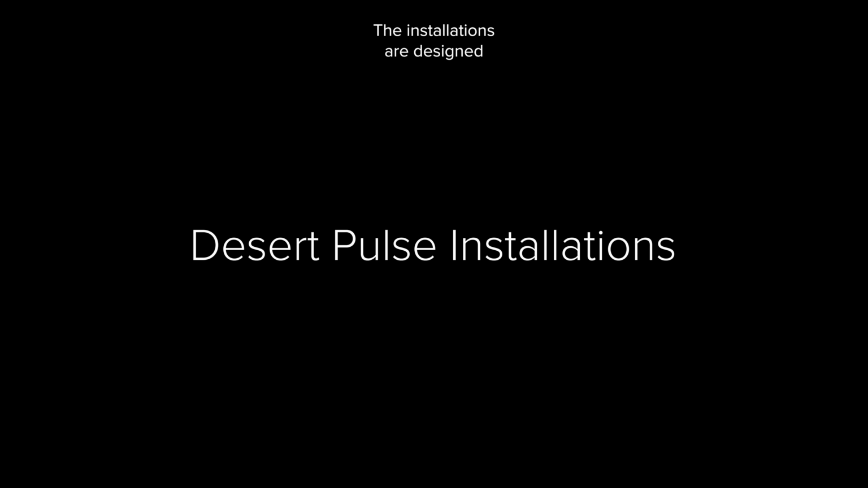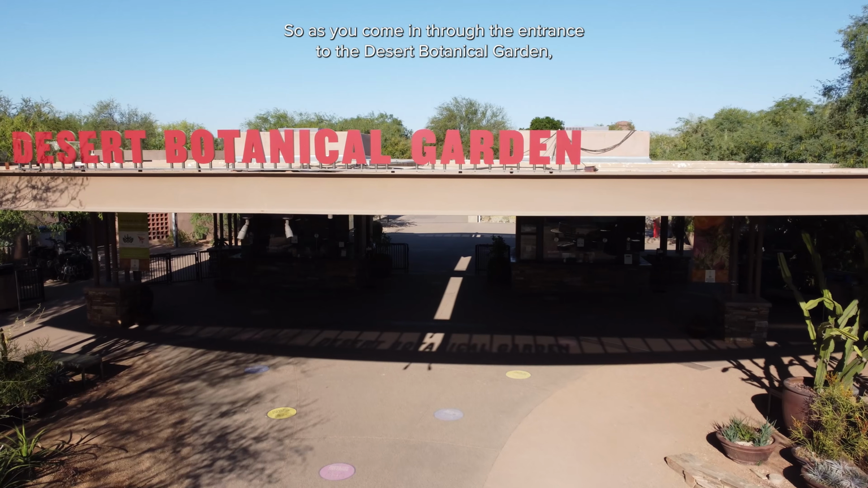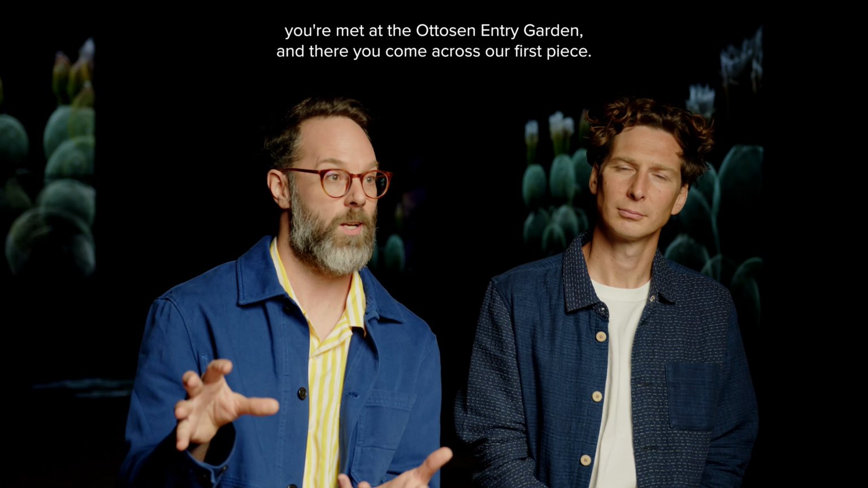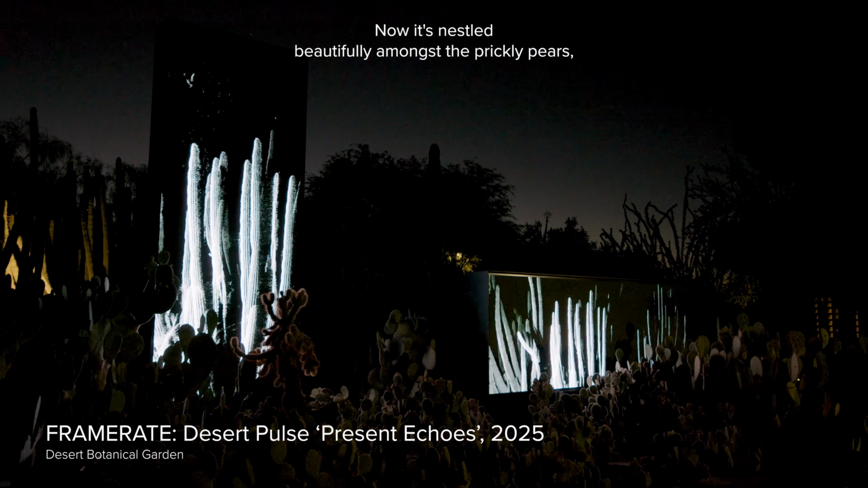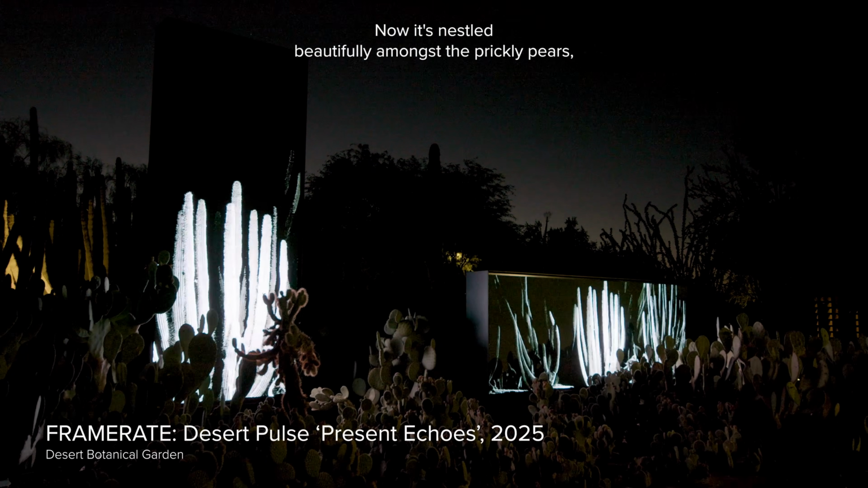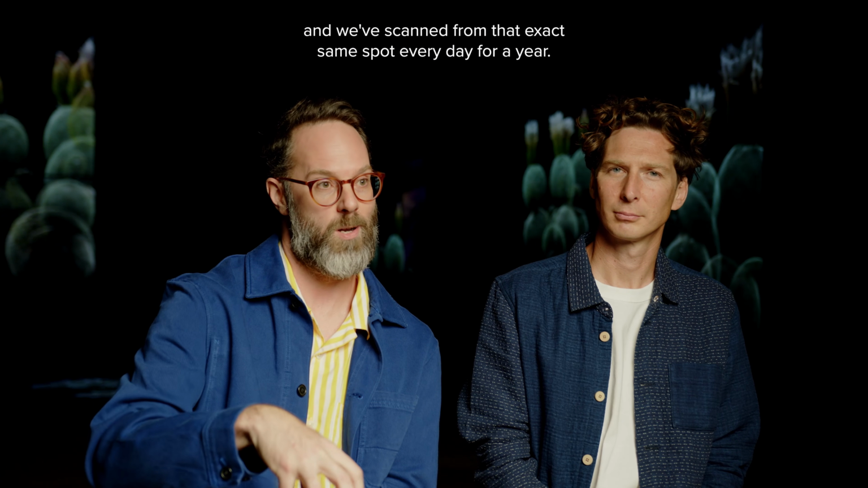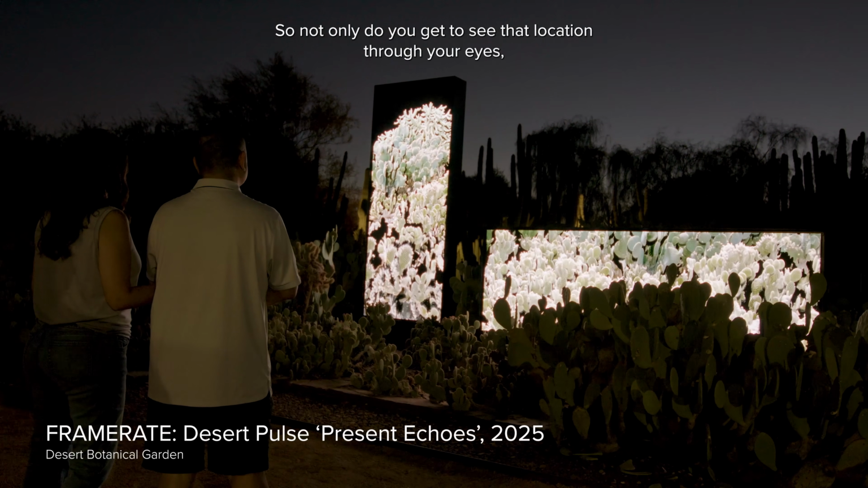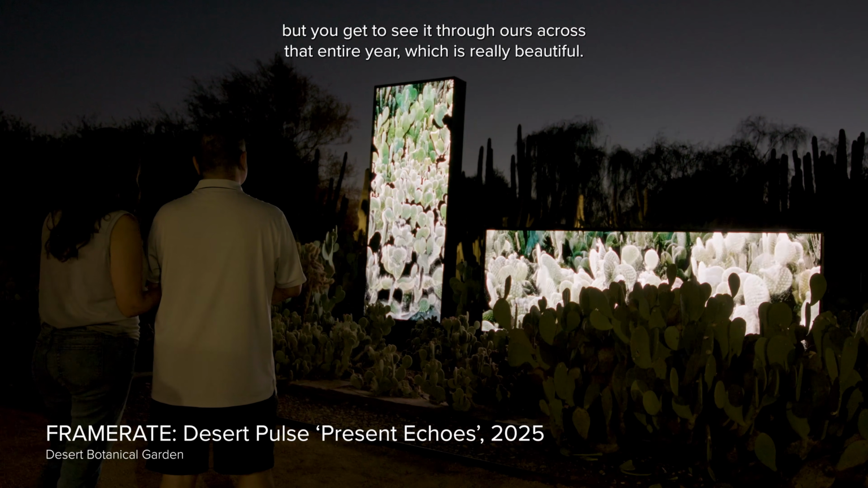The installations are designed to be placed in conversation with the garden. So as you come in through the entrance to the Desert Botanical Garden, you're met at the Otterson Entry Garden. And there you come across our first piece. Now it's nestled beautifully amongst the prickly pears, and we've scanned from that exact same spot every day for a year. So not only do you get to see that location through your eyes, but you get to see it through ours across that entire year, which is really beautiful.